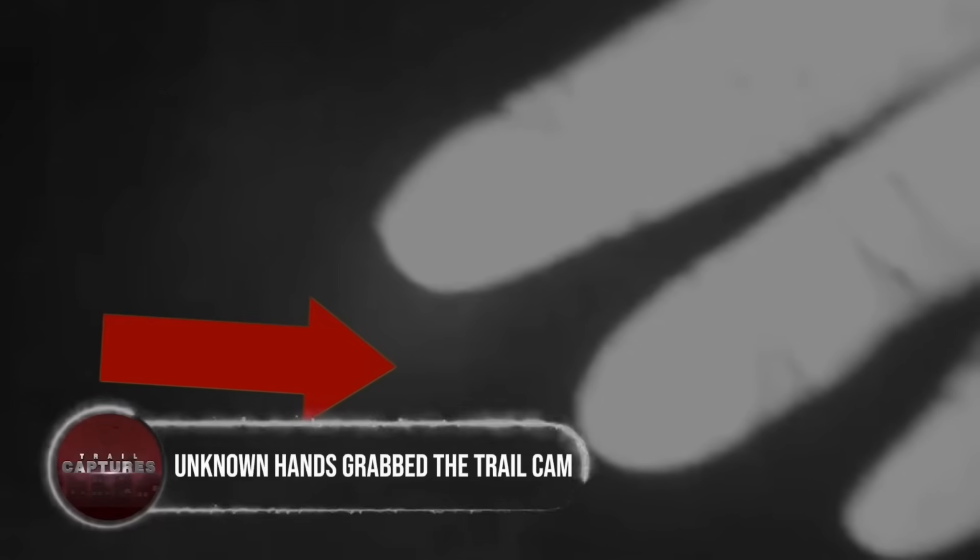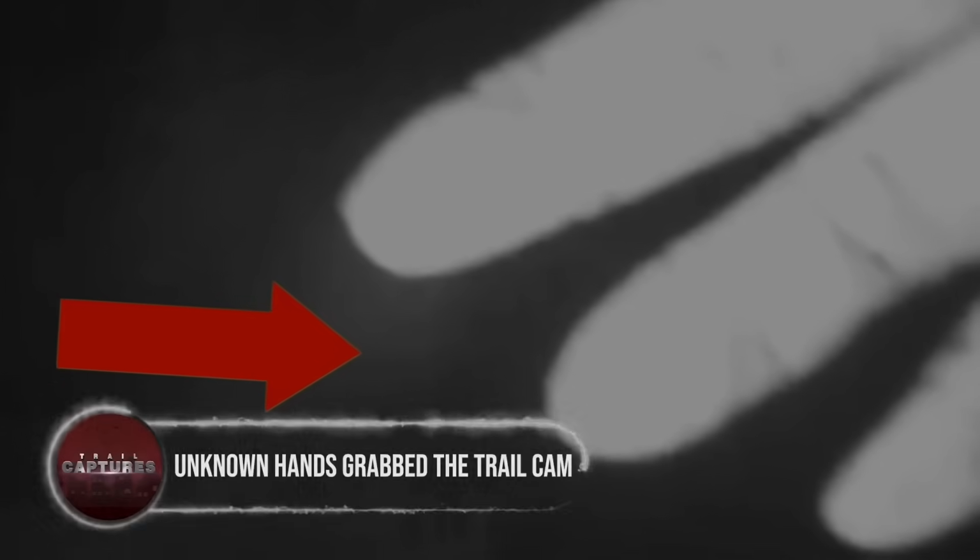Unknown hands grab the trail cam. Hiding behind the huge tree while trying to inspect the trail cam is an unknown beast whose bizarre hands were recorded 3 years back somewhere in the Canadian wilderness.